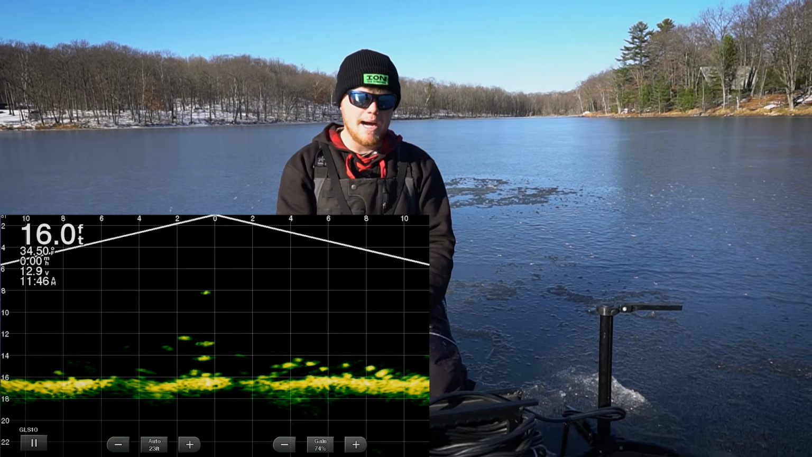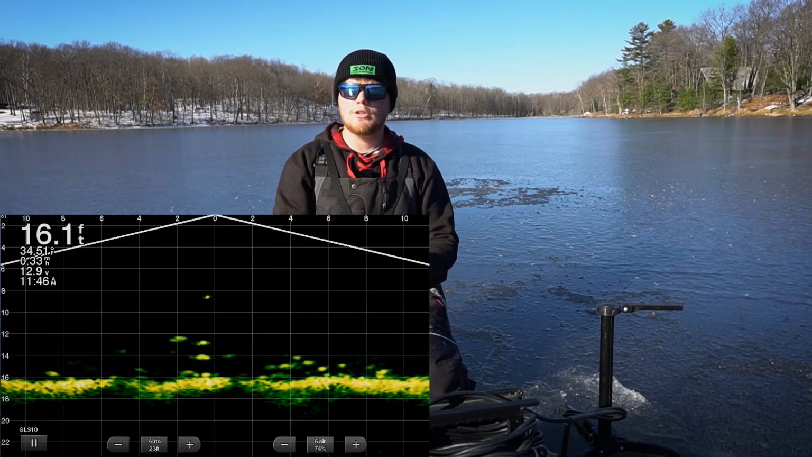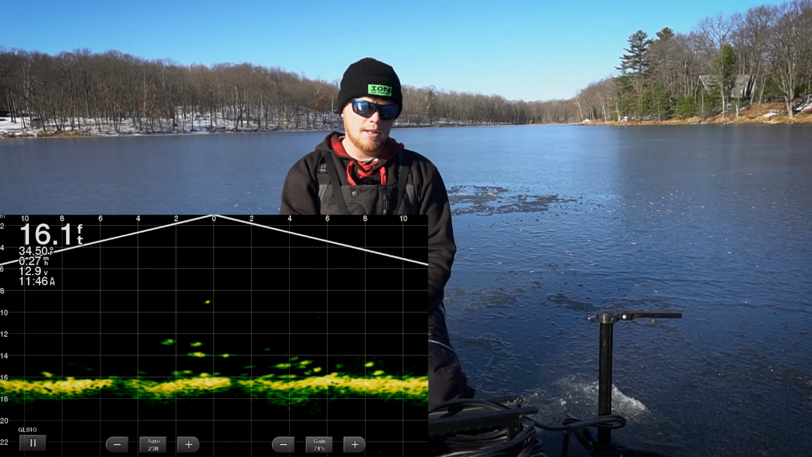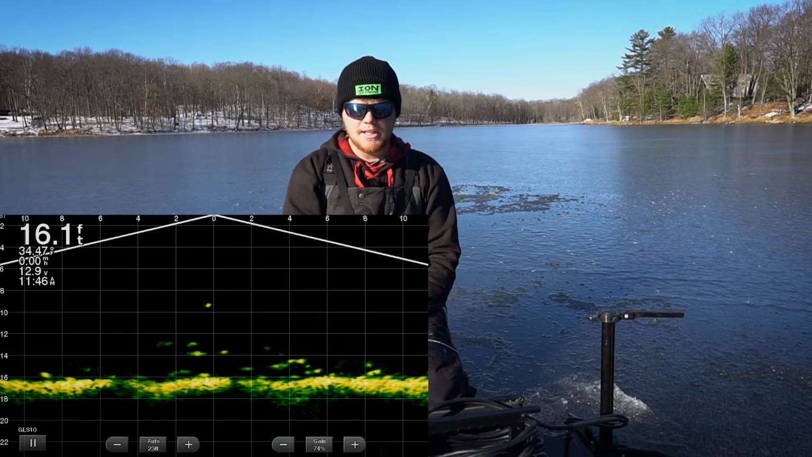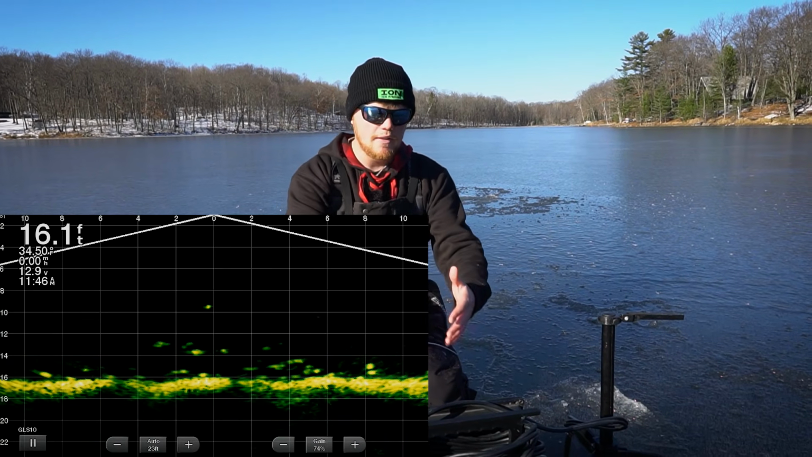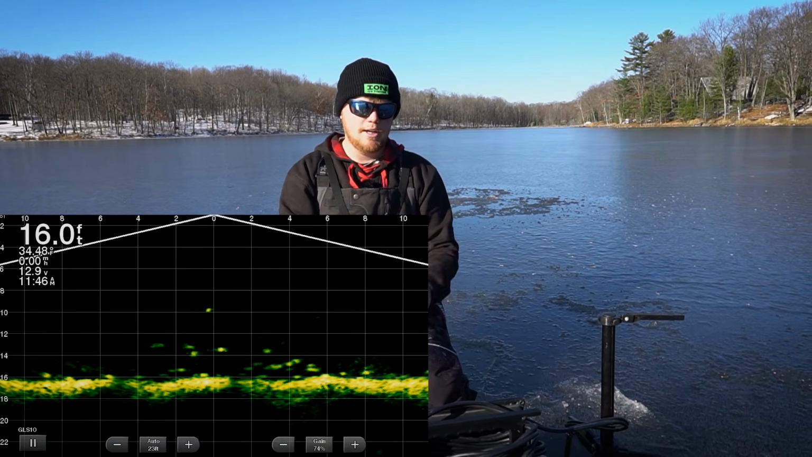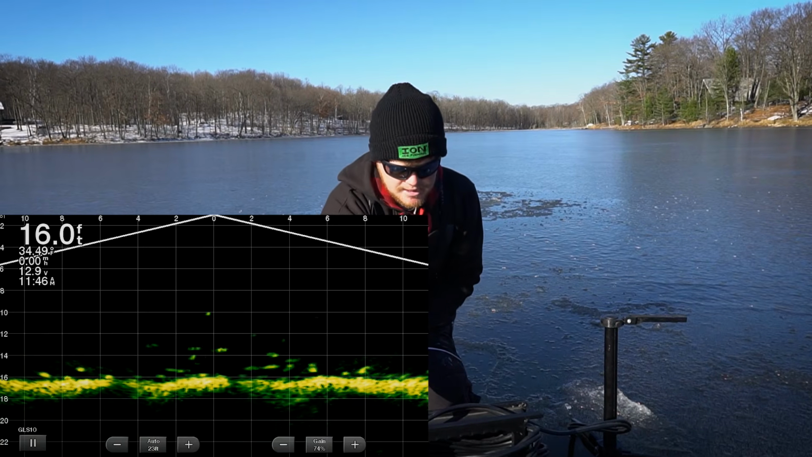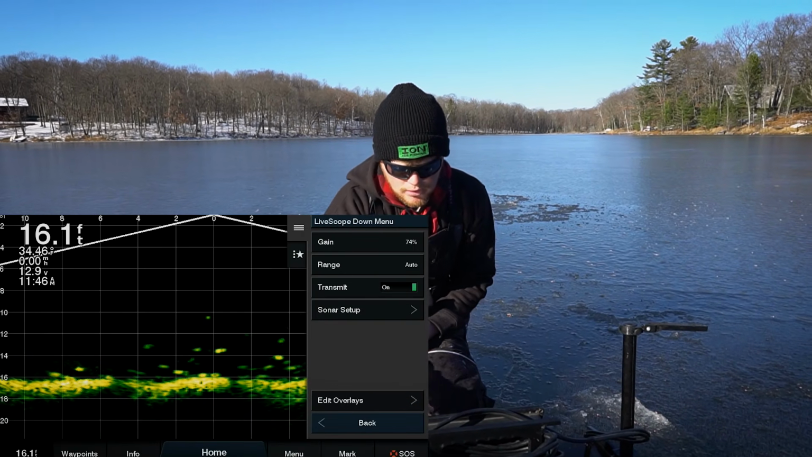If you got a very hard bottom, you're probably gonna wanna turn your gain down just a little bit so you don't get so much interference bouncing off the bottom back up to the transducer. Right now for the lake that we're on, you can tell it's kind of a little bit of a softer bottom. So I'm able to keep my gain a little bit higher without getting all that interference or that garbage that you would see on your screen if it was like a harder rock bottom. So I'm gonna keep my gain at 74%, but if we go ahead and bring the menu up here, I can go to the menu and just show you.